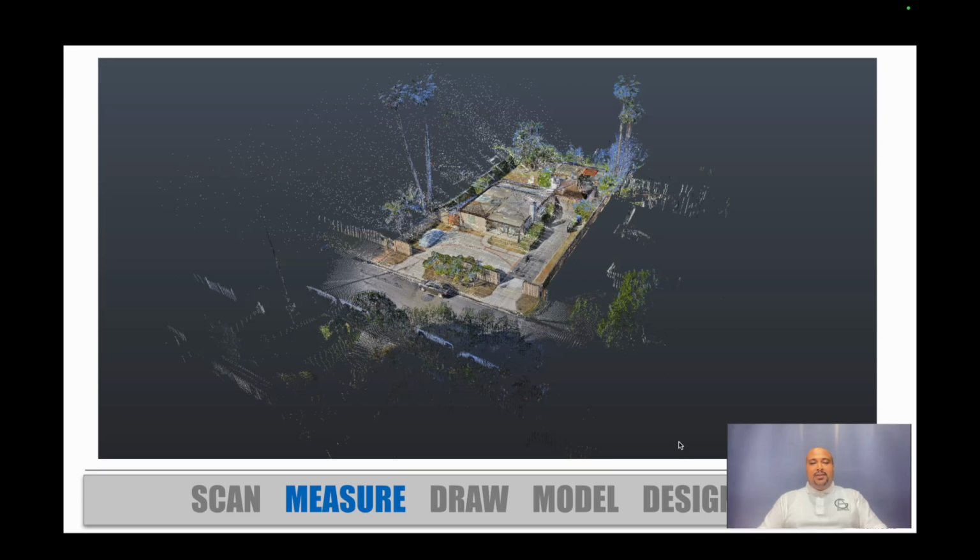So measure is something that just kind of happens in the background. You don't have to really think much about it because for as long as you scan the project, you're essentially measuring the project as well. Now, what you see on the screen right now is a screenshot from a software called Autodesk Recap. And what you're seeing is a 3D model of the project comprised of little dots. And these dots actually have RGB values to them because they do record what the lidar hit, the solid object, and it also merges with the actual image itself.